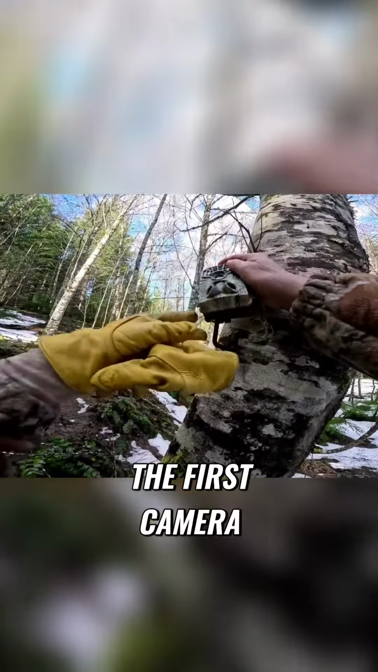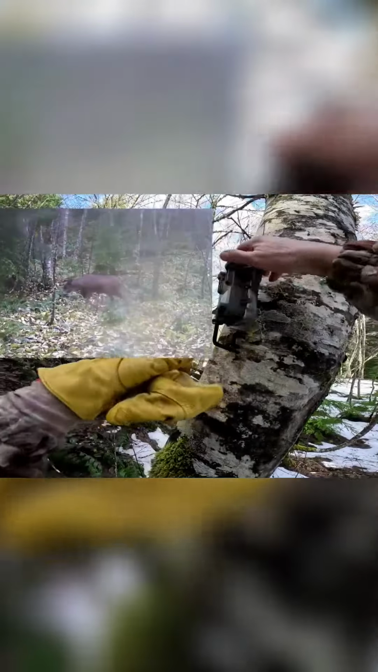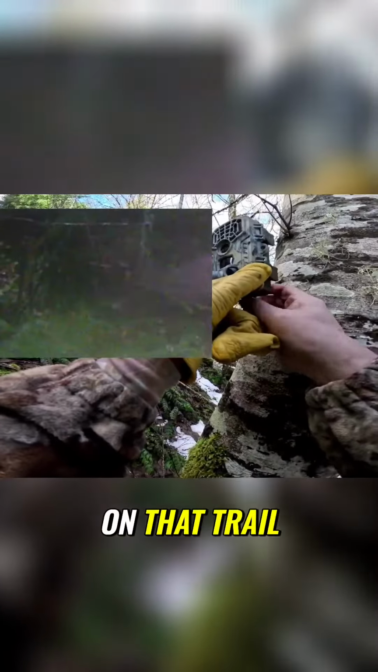Okay, deploying the first camera of 2024. I know it's February, but there was no way we could get out here. We're gonna line it up on that trail right there. Coming down.